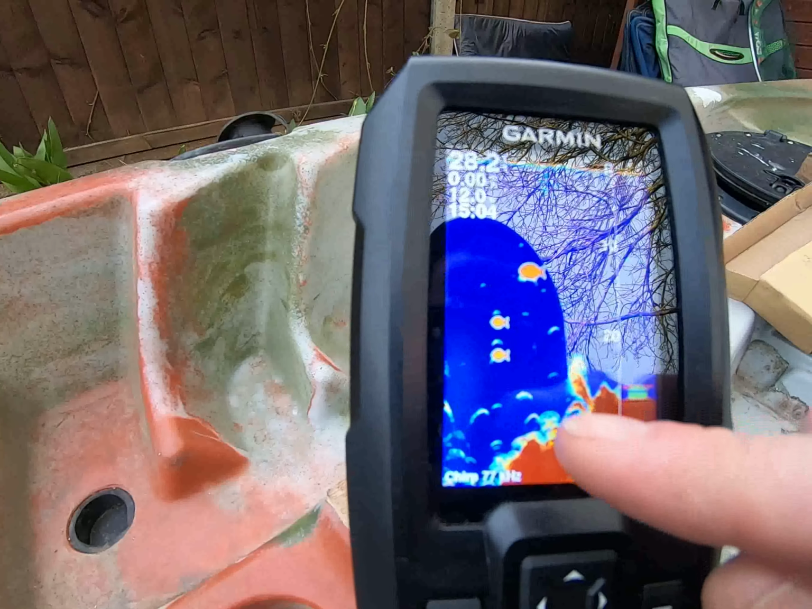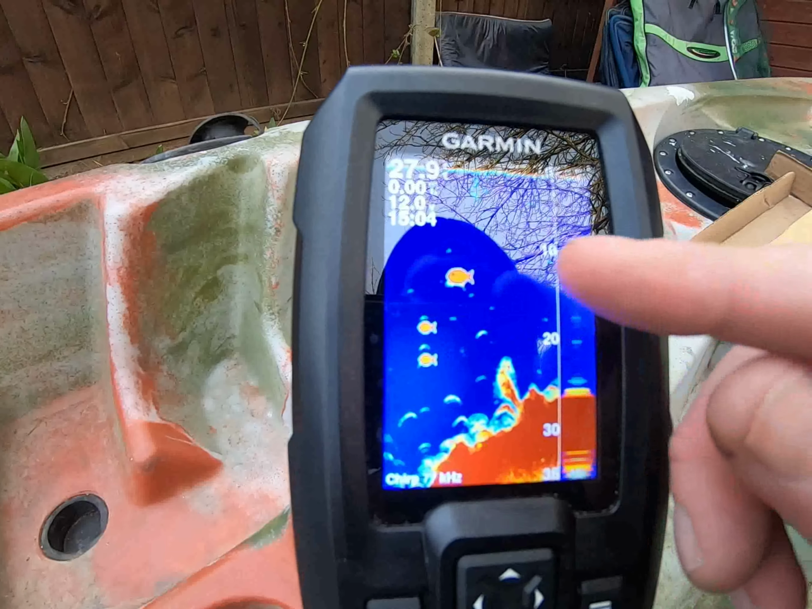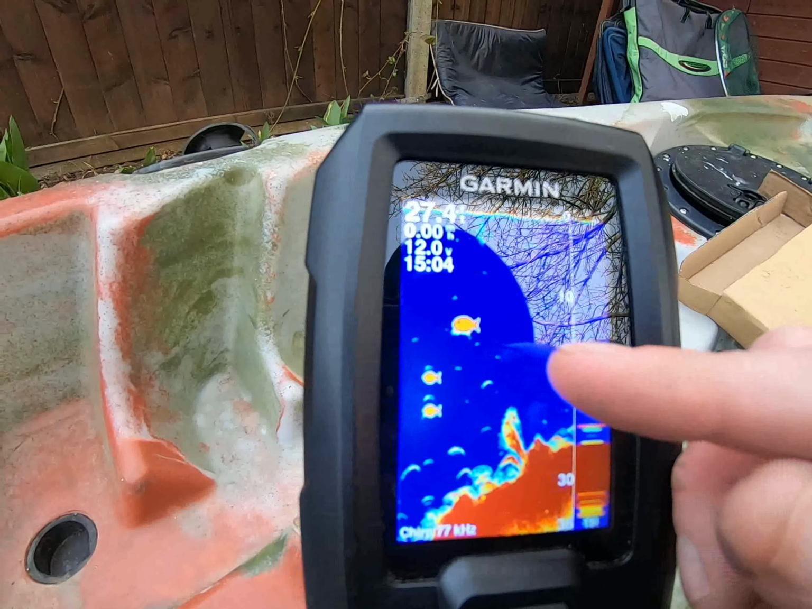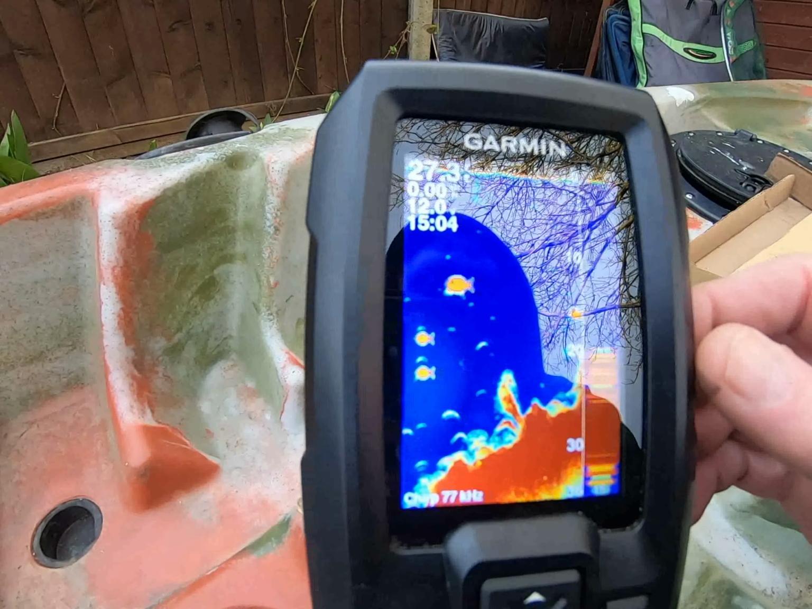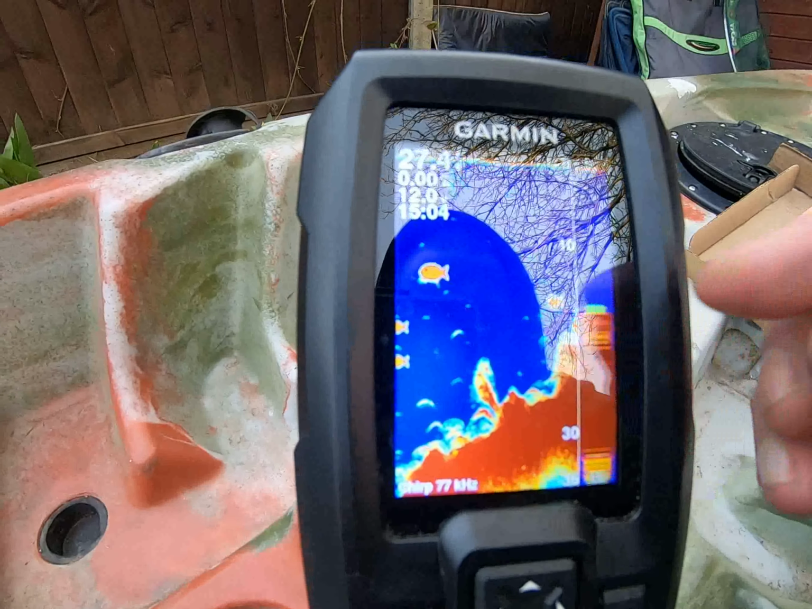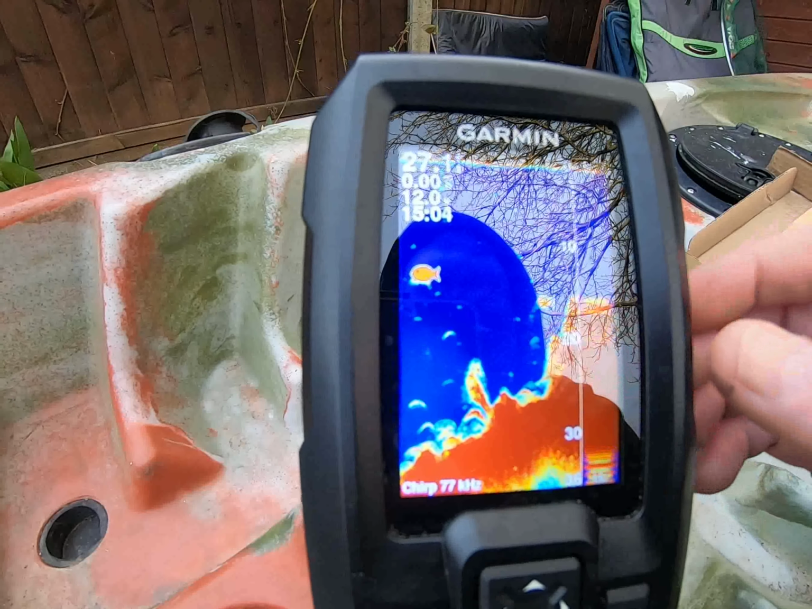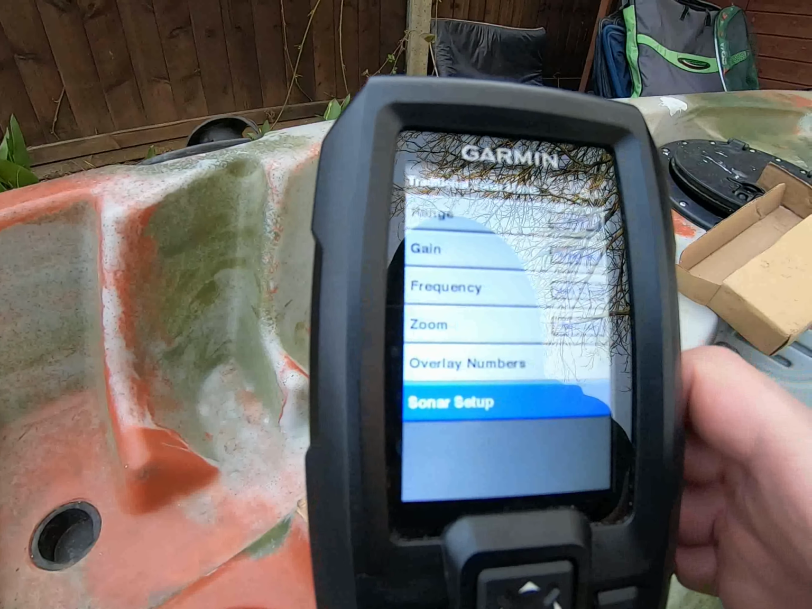So all these little arcs of fish, and then it shows you what it thinks is probably a fish by putting this fish icon on, which I can remove if I want. I noticed the other day when I was dropping a worm down beside the transducer that it came up with a fish icon, so it thought the worm was a fish. So you can't always believe that because it's showing you a fish icon that it is actually a fish. So it's best to turn them off, I think.